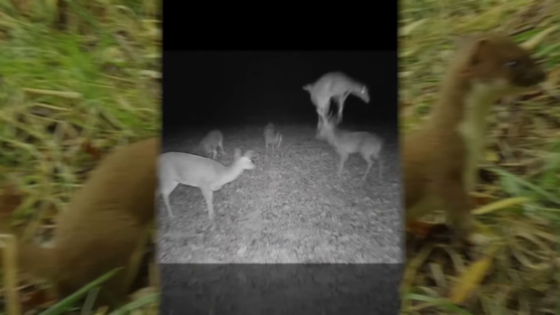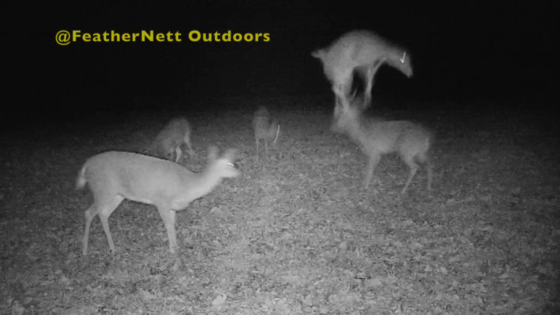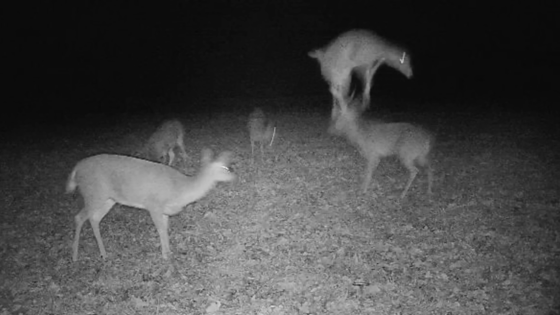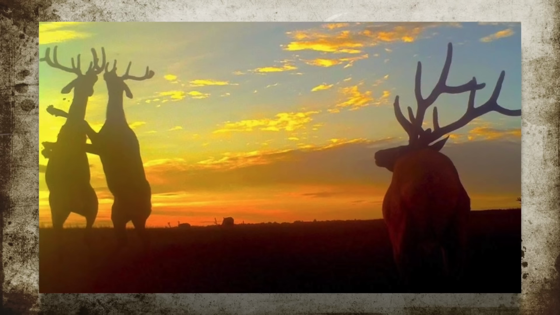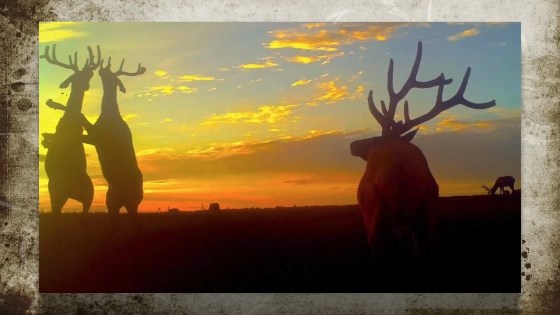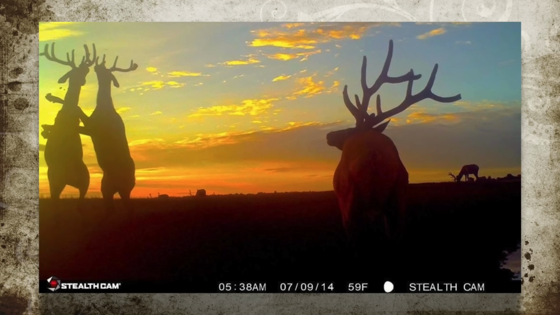You've seen deer do some crazy things before, but have you ever seen a trail camera image like this? Well, I sure haven't, depicting a deer, which I can only assume is jumping over another. And in this extraordinary trail camera image, we see a sight in which you don't typically see on an everyday basis, all captured by the power of trail cameras.